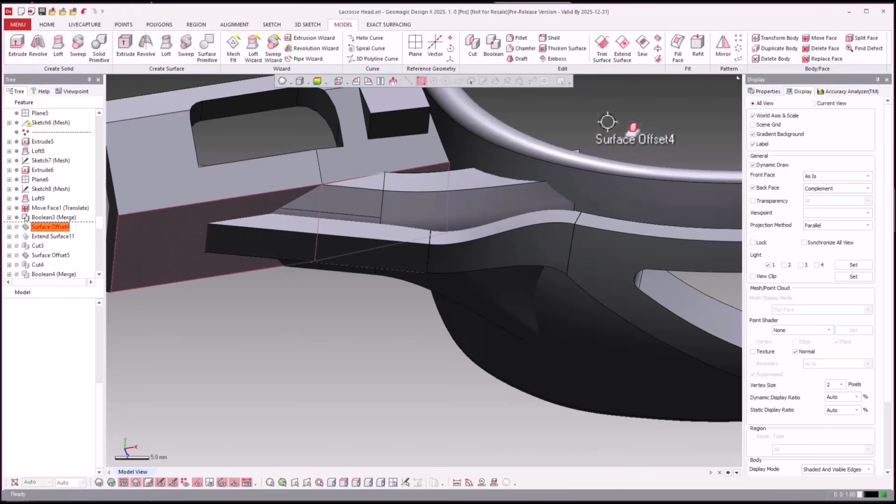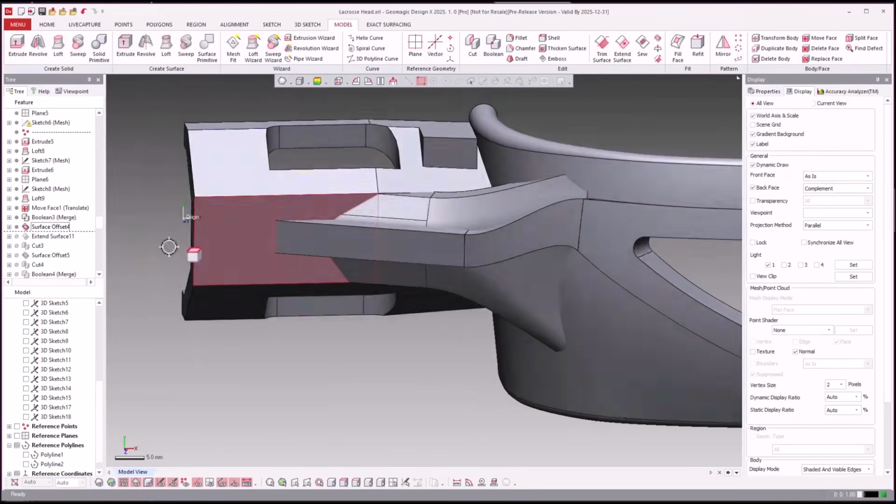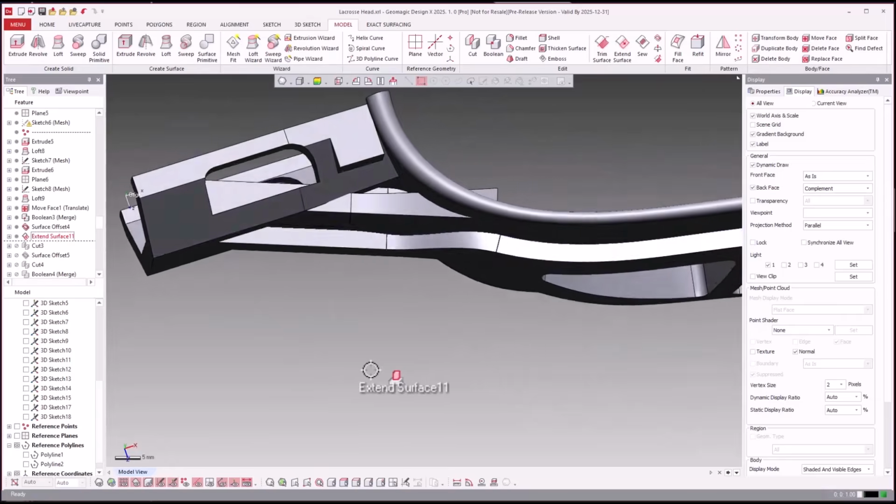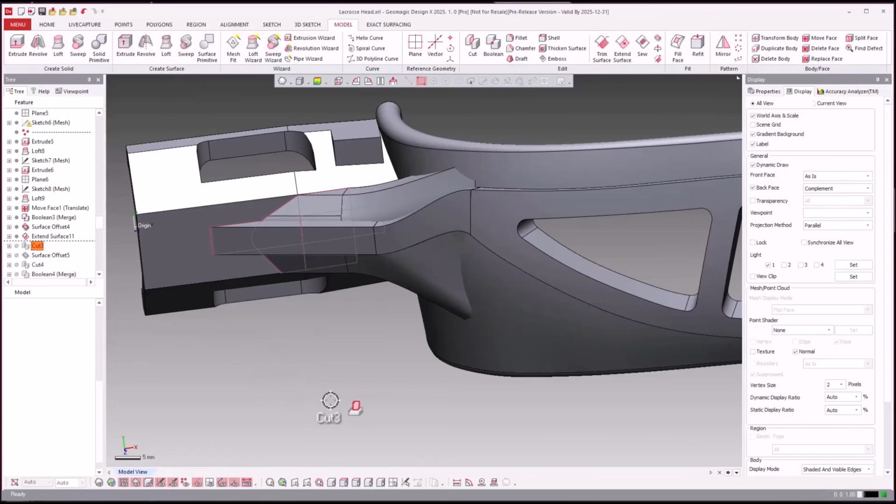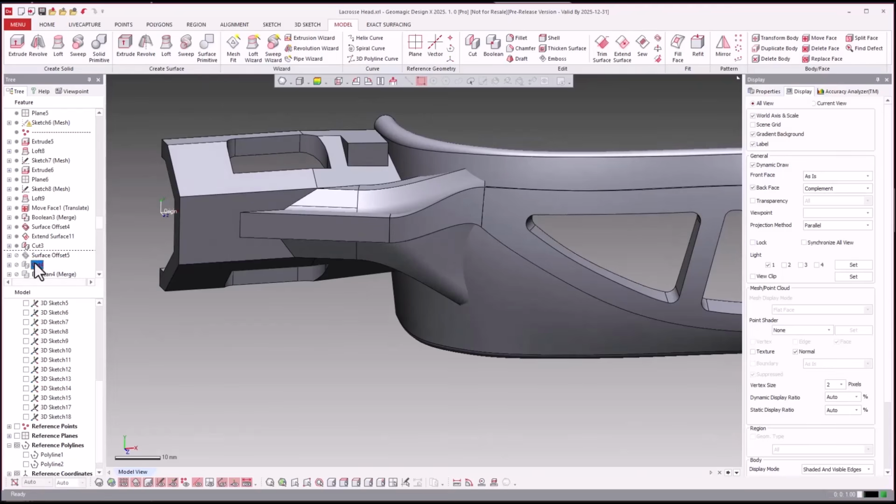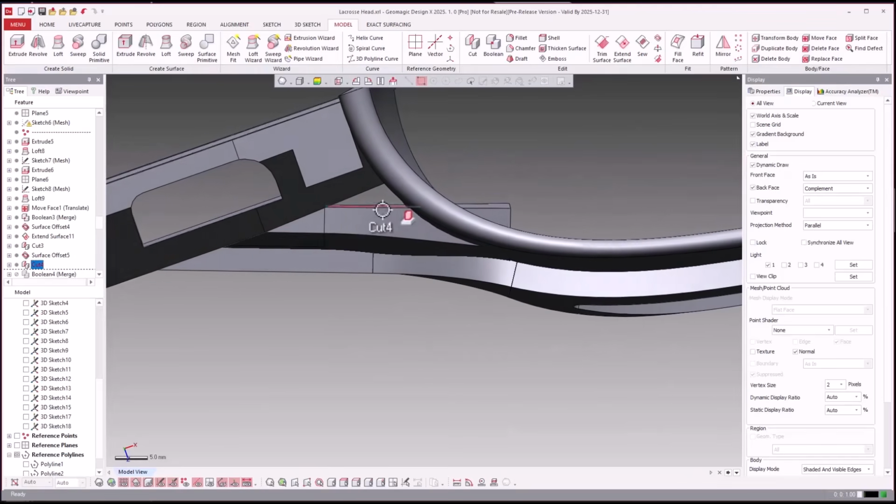We did, here's our surface 0, I believe. Surface 0. Extends and then cut. And there you go.